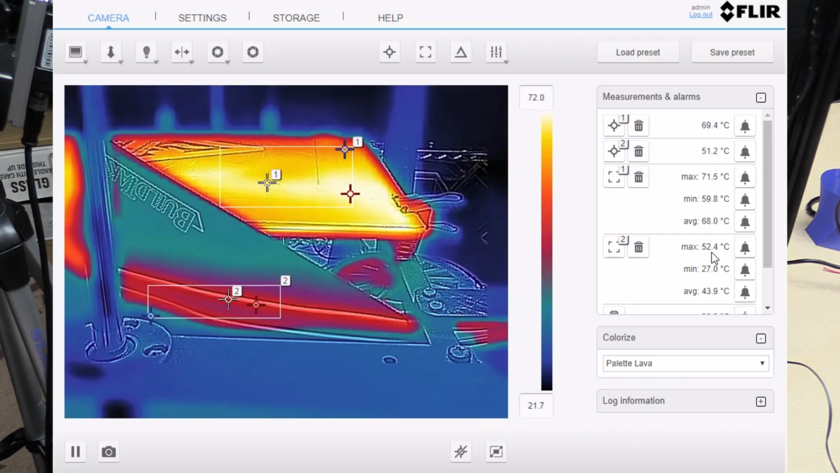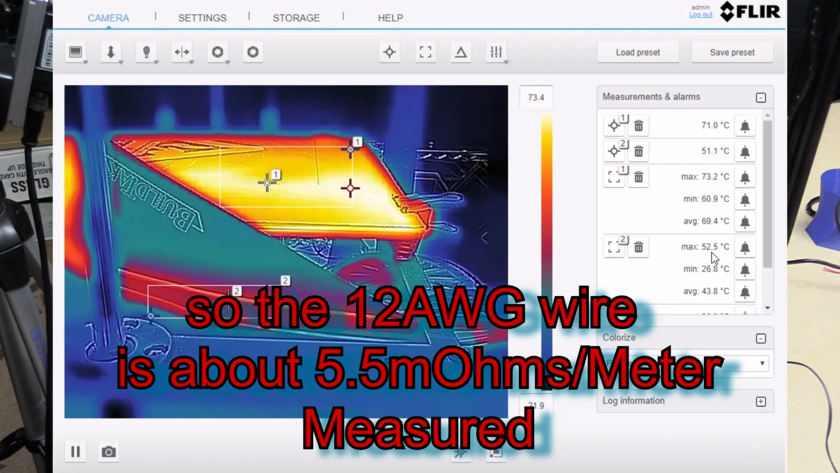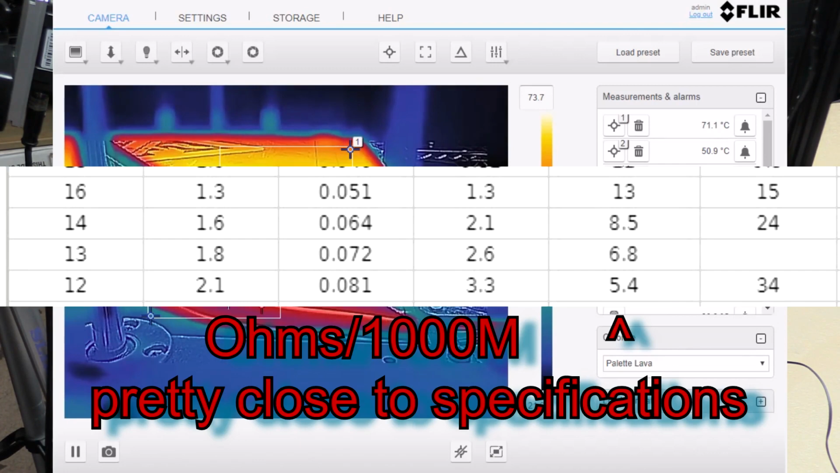It's made in Taiwan as well, so it's not like it's local Canadian made or American made wire, but it's 12 gauge, and that was only dropping 200 millivolts, so a fifth of the voltage drop. But that 200 millivolts at 20 amps is only going to be 4 watts dissipation, as opposed to 20 watts of dissipation, so a fifth of the wattage.